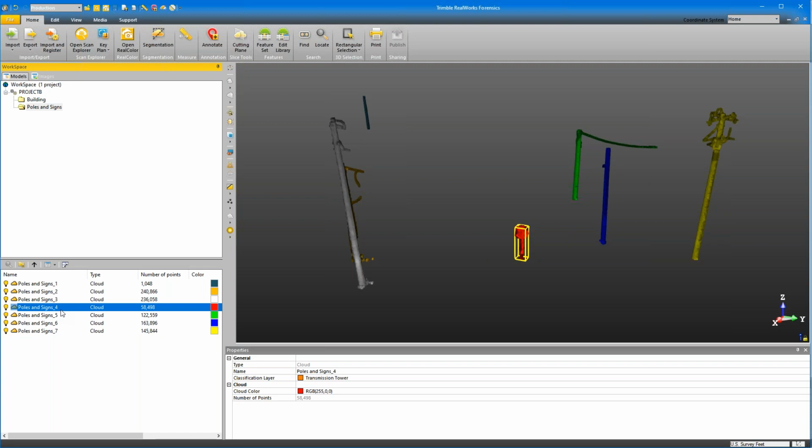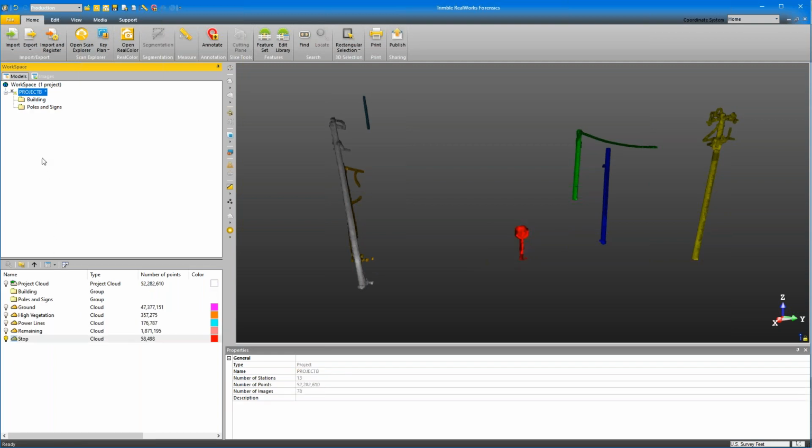What I'm going to do is rename that. Instead of poles and signs 4, I'm just going to rename it stop. And I don't really want this stop sign to be in the group with the light poles and things. So I'm going to click and drag it out of that group. Now, when I'm outside of that group, you'll notice that we have our ground, high vegetation, power lines, remaining, and stop.